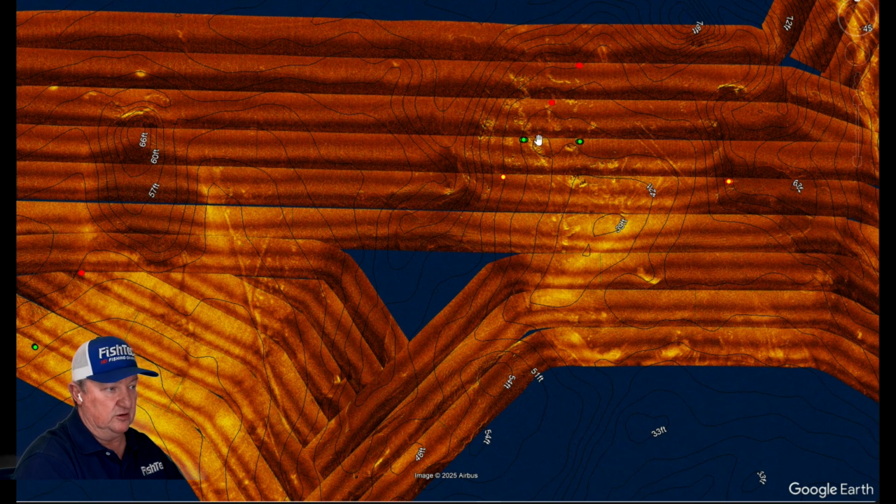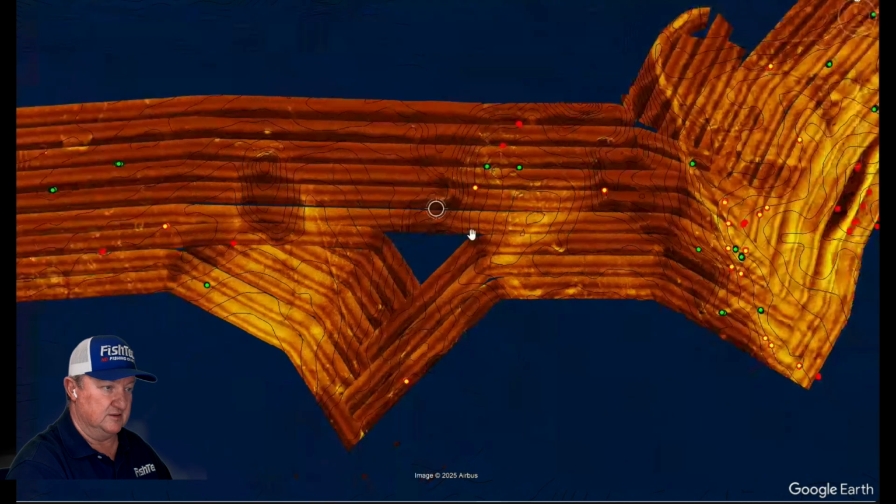So these fish are suspending, but they are definitely relating to these little broken up rock pieces here. So that's very interesting. You've got the very shallow fish in that 10 to 20 foot range, the 20 to 30 foot range is hanging off there, and then our 30 to 40 foot range also getting a little bit closer to the bottom, but there they sit.